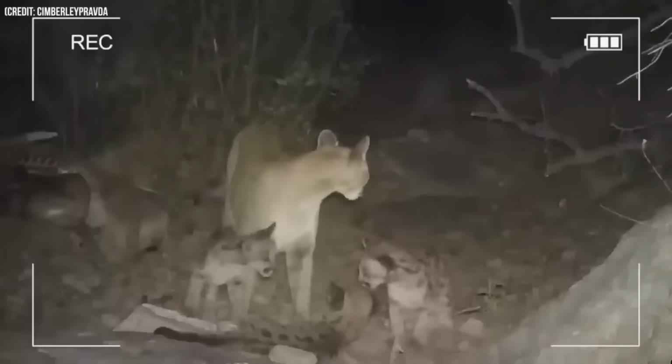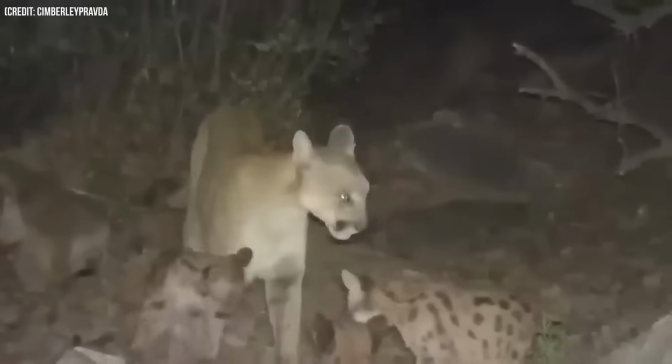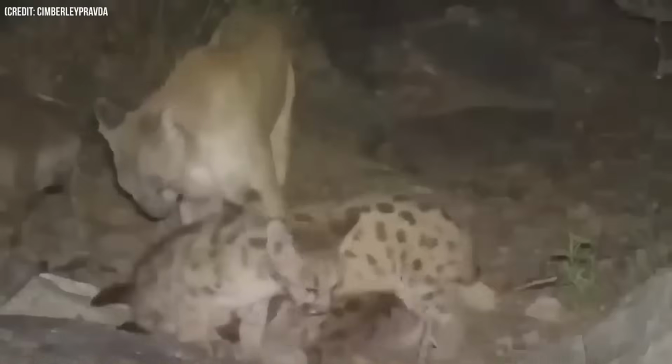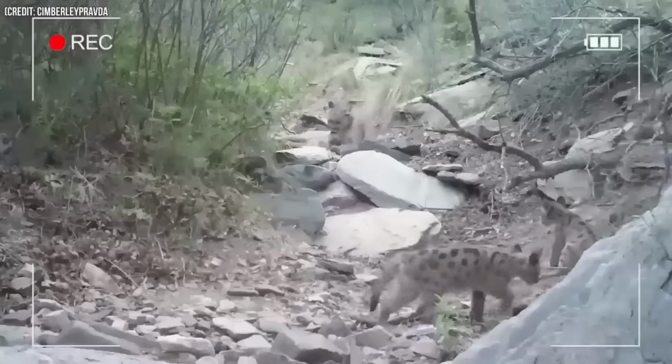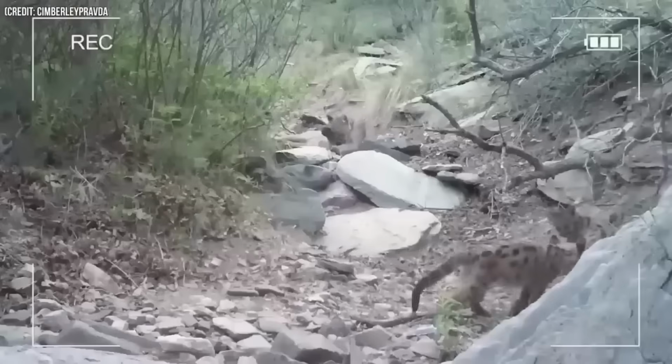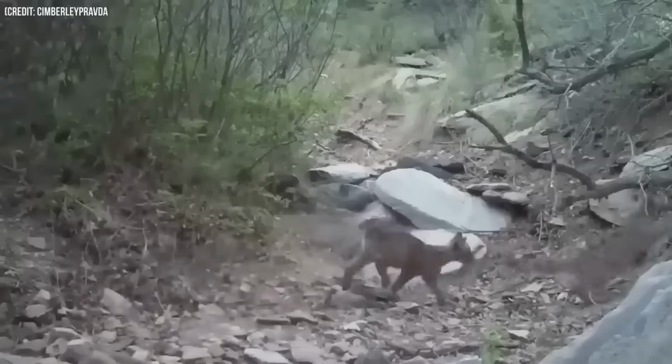Number 26. Check out this awesome video of mountain lion cubs. It's not often you get to see these cute little ones in their natural habitat. Trail cameras capture some of the rare moments like these. It's actually the safest way to witness them, as their protective mama is always nearby. These cubs are born with spots to help them stay hidden from other predators. It's truly fascinating footage.